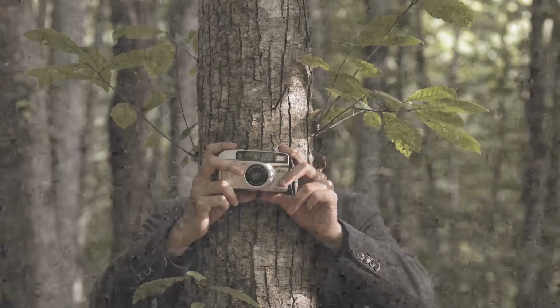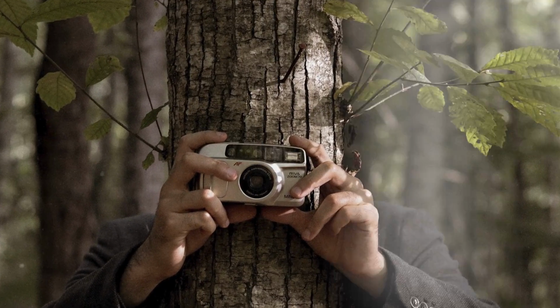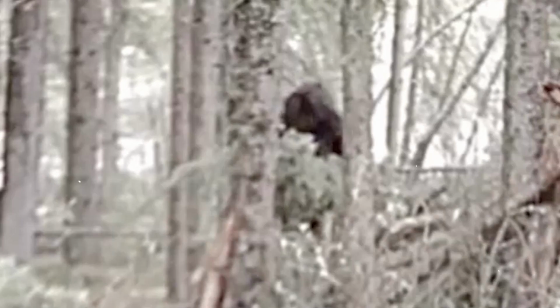In this trail camera set up by a biologist to study deer, something quite unusual was captured. In the video, a large black furry figure is seen standing at a distance. This strange creature appears to be hiding itself, possibly from the trail camera, by lurking behind the trees. As it cautiously approaches the camera, we can observe its entire head covered with a dense layer of fur, and it becomes evident how broad its body frame is.